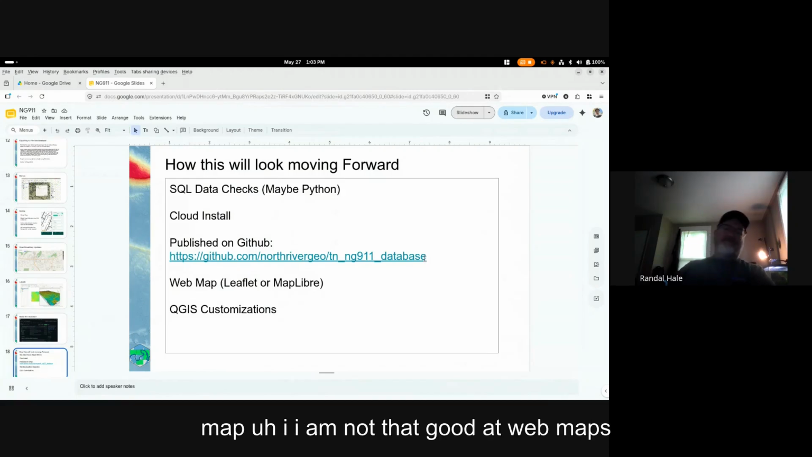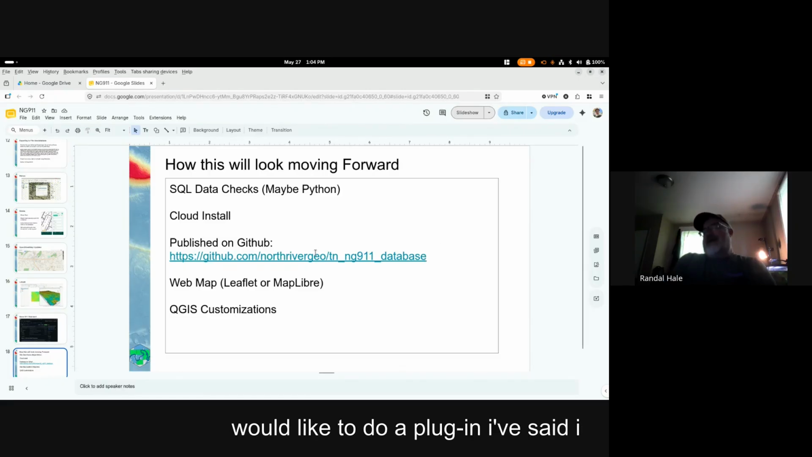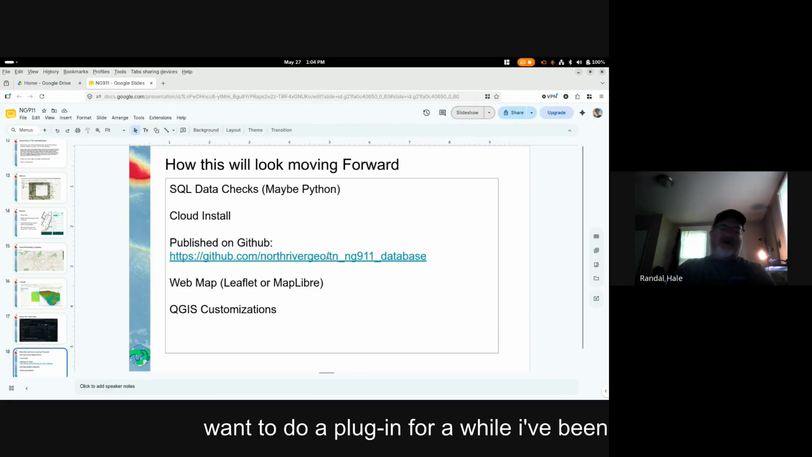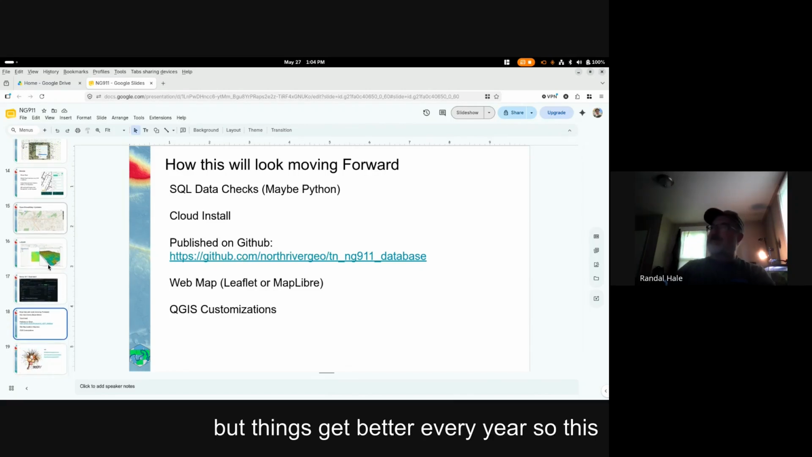And I want to do a web map. I am not that good at web maps, and I started learning Leaflet a couple of years ago. MapLibre entices me. I don't know enough about it, so I've been learning a little bit, but possibly having a web map you can just spin up and then you've got one. And more QGIS customizations. I would like to do a plugin. I've said I want to do a plugin for a while. Been experimenting, but not that great at it. But things get better every year.